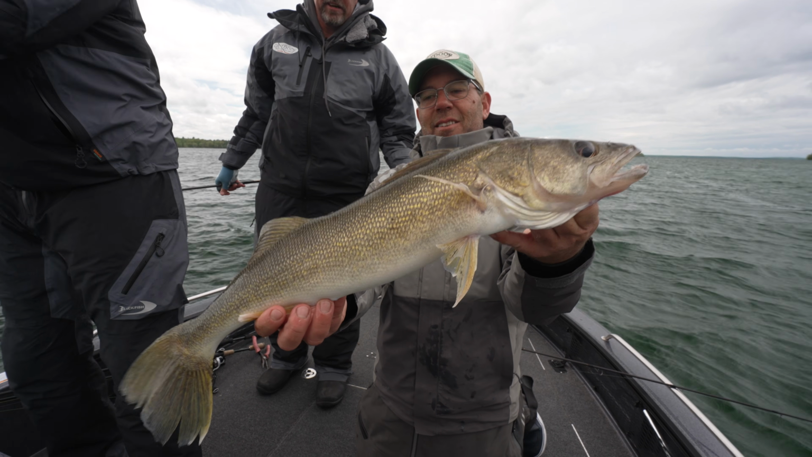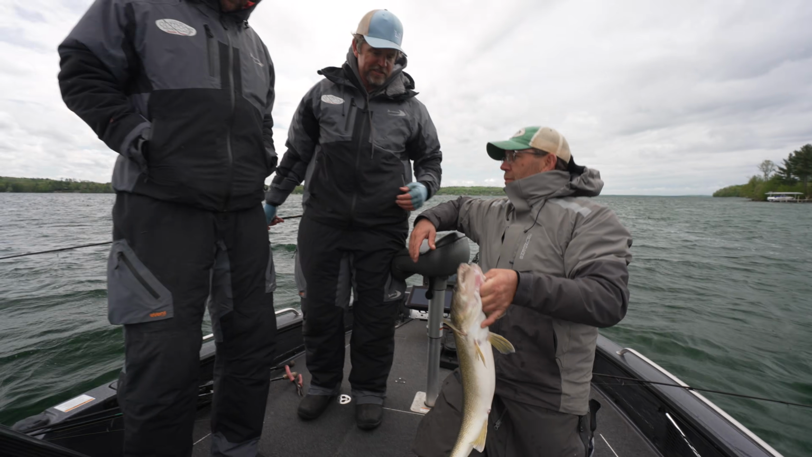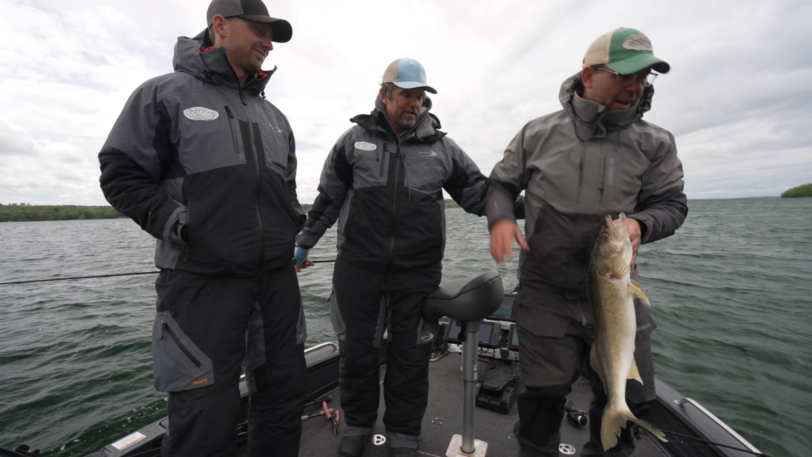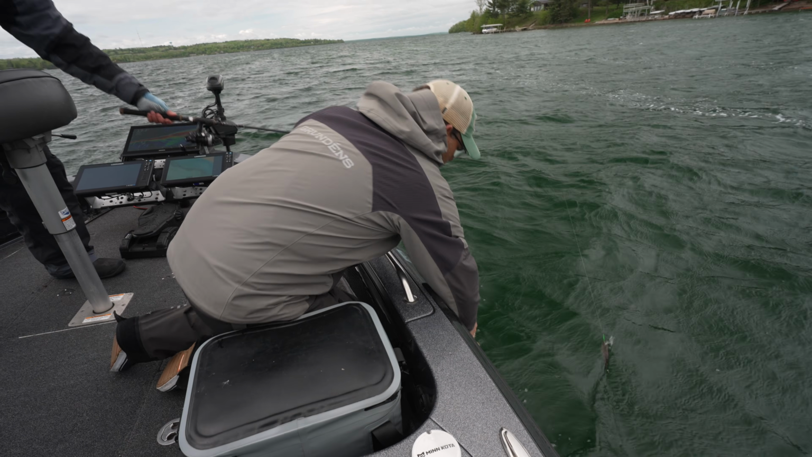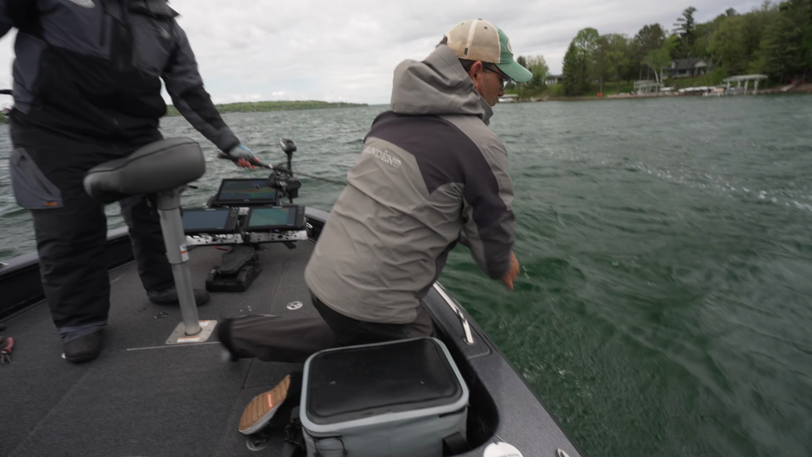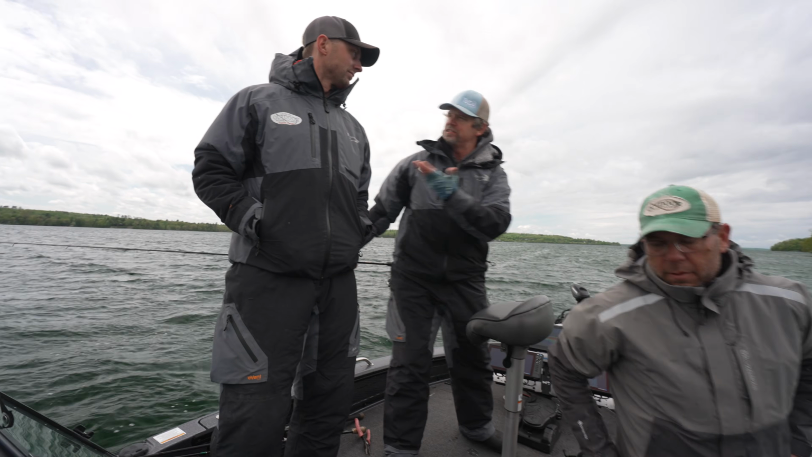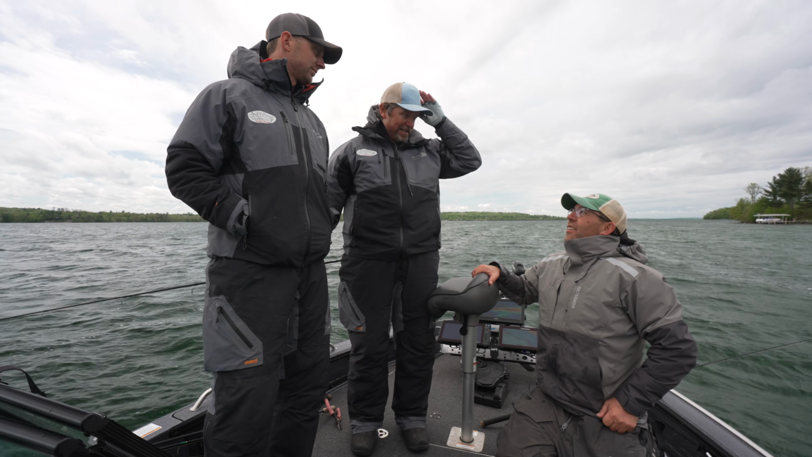Now this is a 2-day tournament, so we got to do this 2 days in a row. Yep. But that's a beautiful fish. I'm gonna get it back so we can get it back in another week, okay? Yeah, absolutely. Take care of these fish. So we got a 25-incher, a 26-incher, and the blind squirrel got a 29-incher.